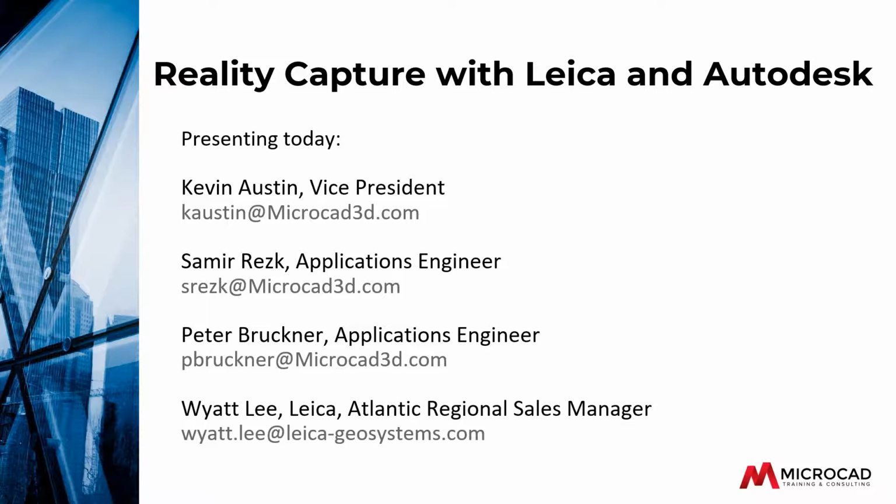Samir will focus on the workflow from the Leica scanner to AutoCAD. And then part two, Peter will pick up and use that workflow process from the Leica scanner, the point cloud data set, and bringing it into Revit. Also, we have Wyatt Lee with us from Leica. He's here to answer any questions at the end of today's presentation on the hardware, software, and the solution that MicroCAD is presenting today.